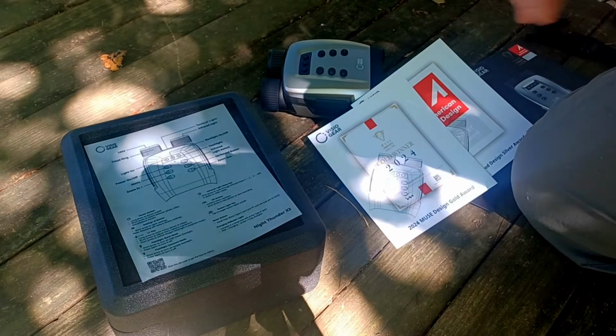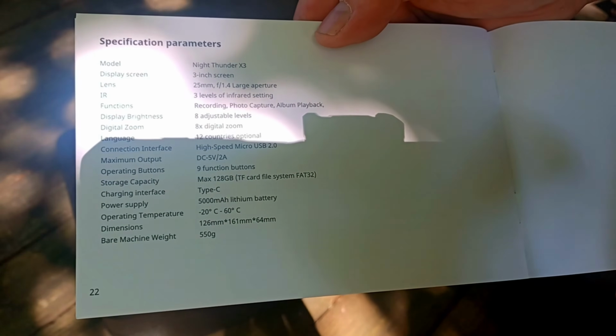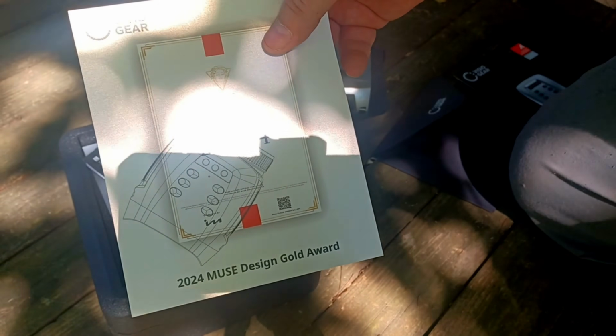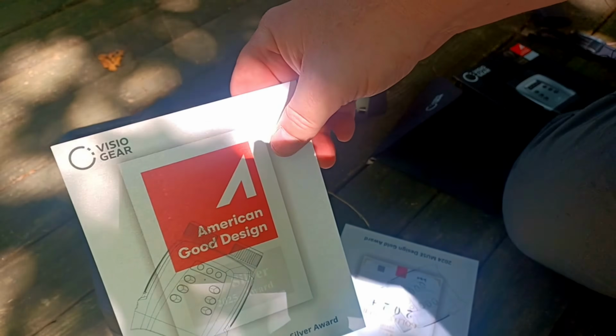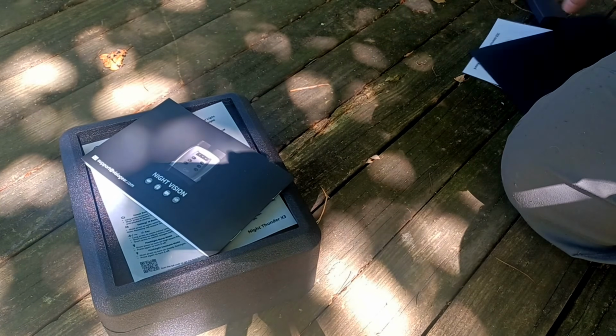Shows all your specifications right here. I'll put them on screen also right here. You got your 2024 Muse Design Gold Award. There we go. Okay, so now let's move all this stuff out of the way and look at the unit.